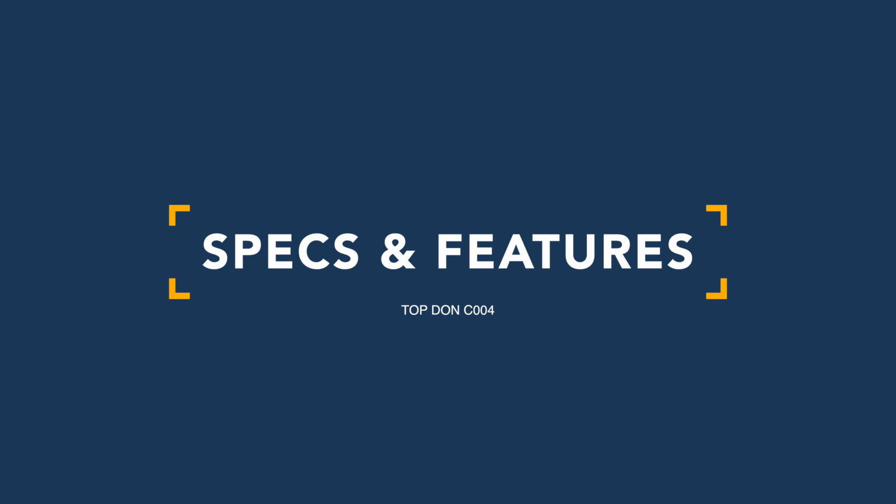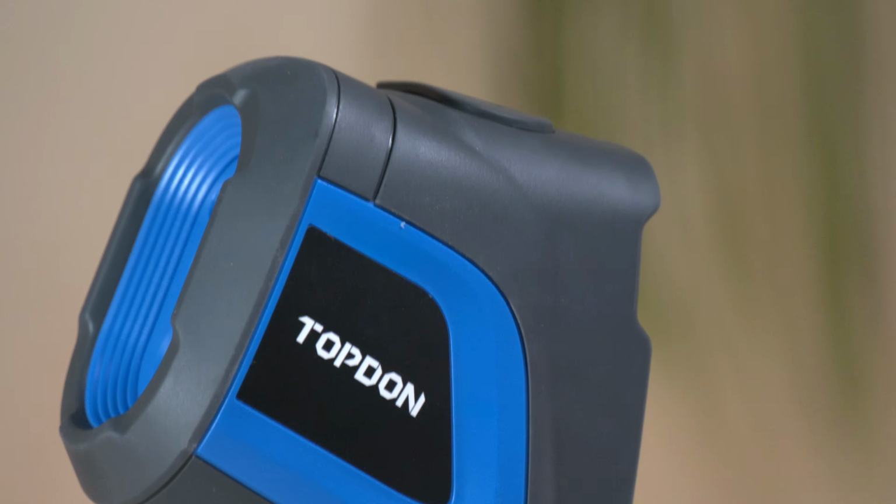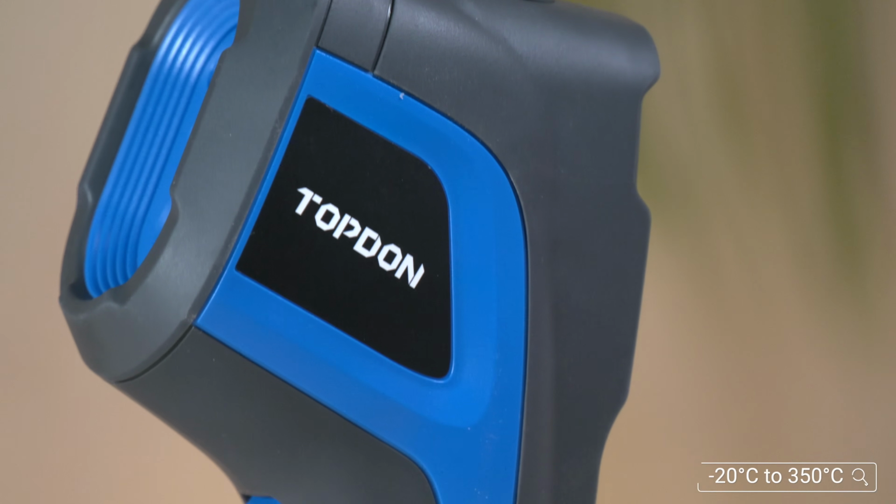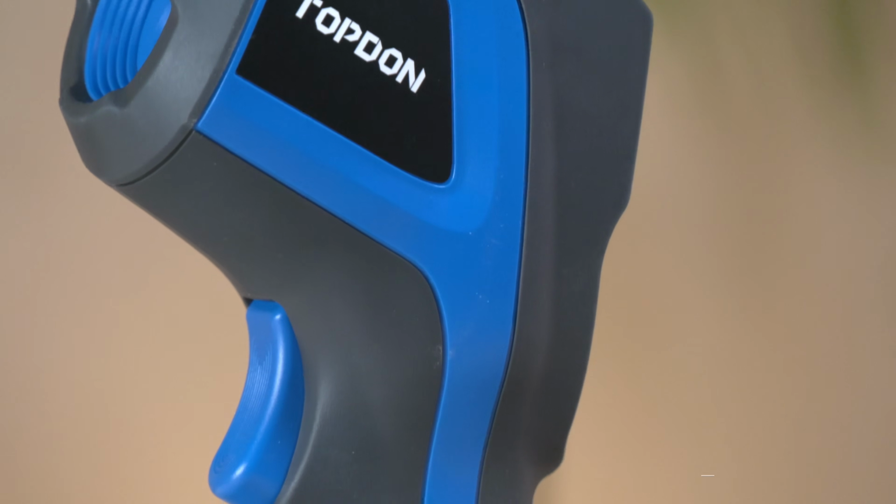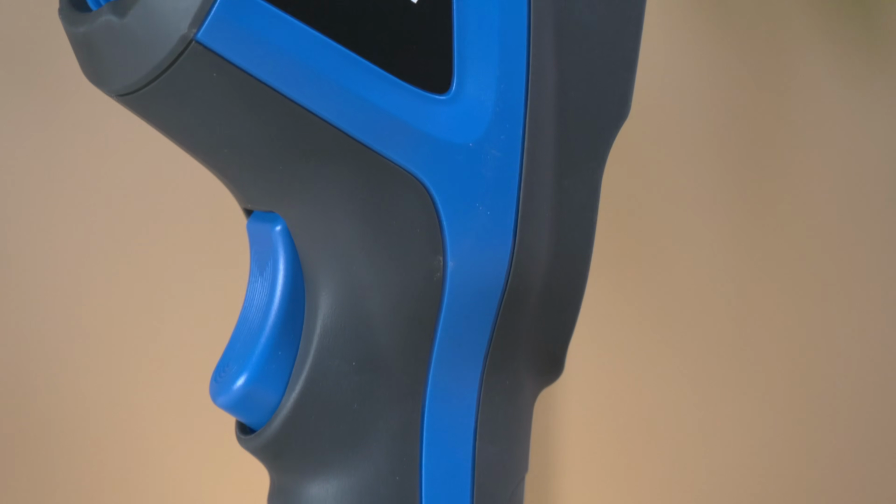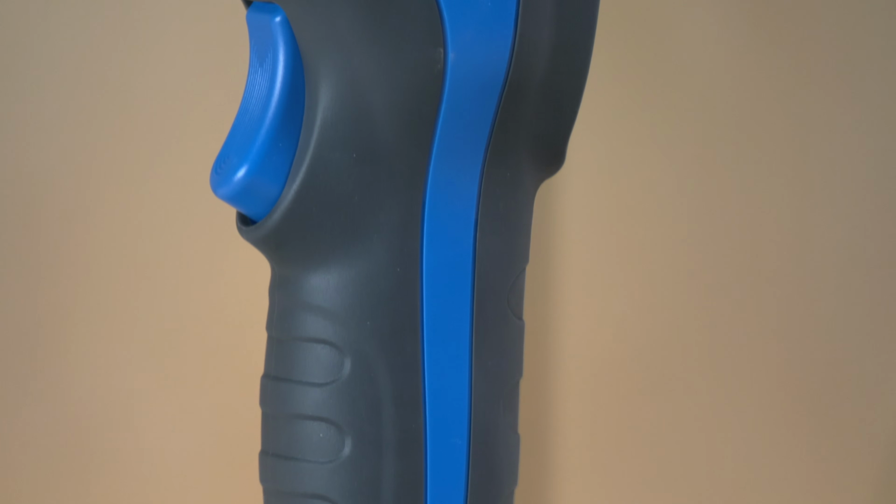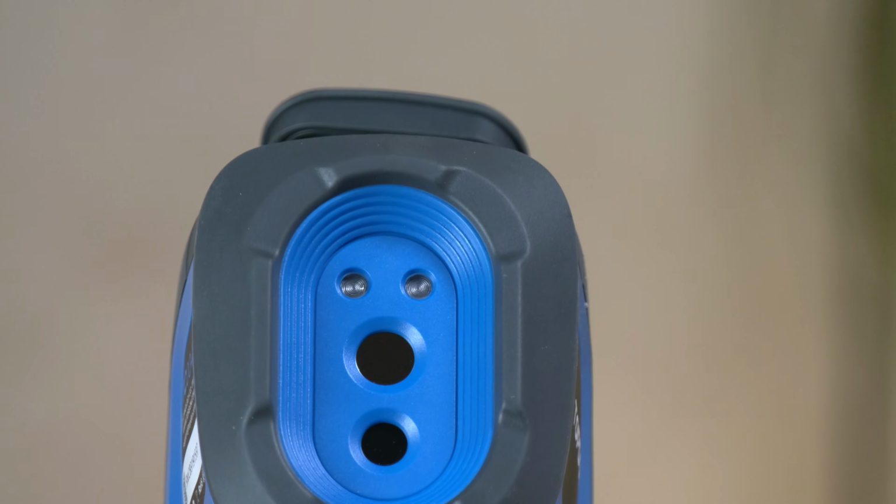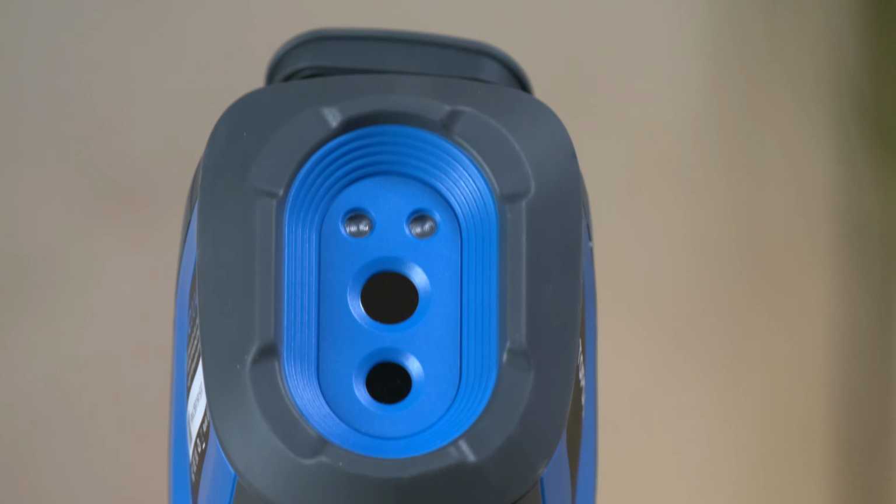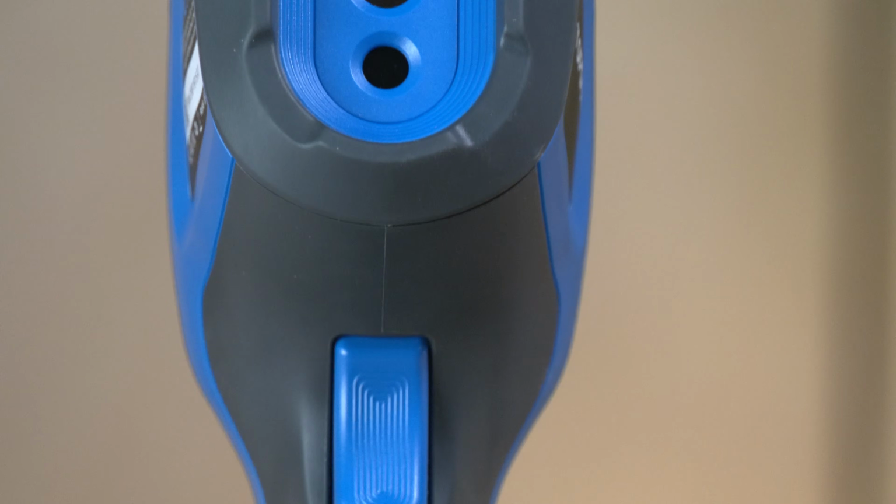The TOPDON TC004 is a handheld thermal camera that measures temperatures from -20 degrees to 350 degrees and offers up to 12 hours of runtime. It has a 256 by 192 pixel infrared camera for capturing high-resolution thermal images. The device can be used in standalone mode or connected to a PC for image projection and analysis. Unfortunately, it only works on Windows and not on Apple OS.